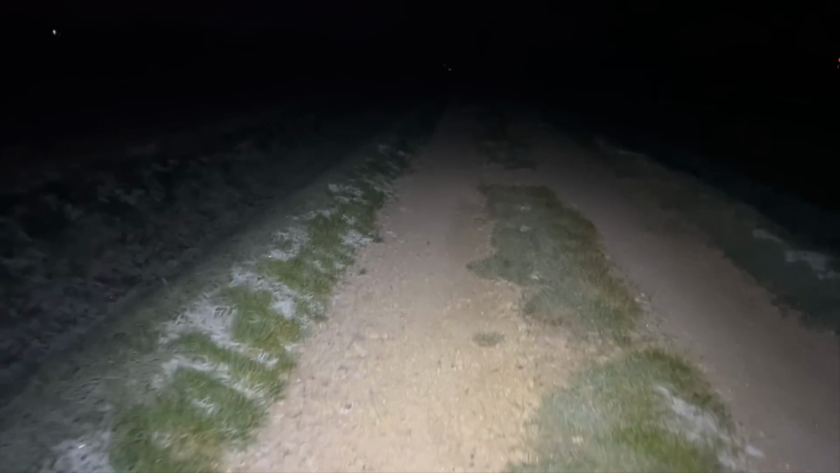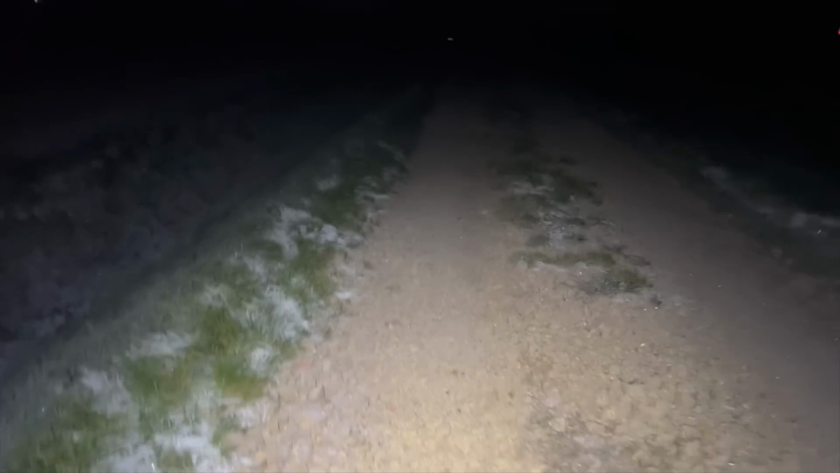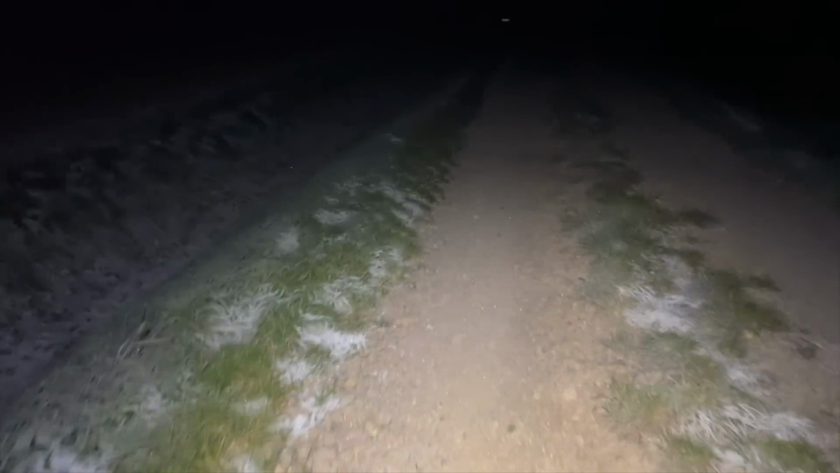Rick said to me, this drive here didn't go that well the other day when they shot it. They saw 2 pheasants and a fox came out. Well, we've just shot 6 foxes here, so I'm not surprised.